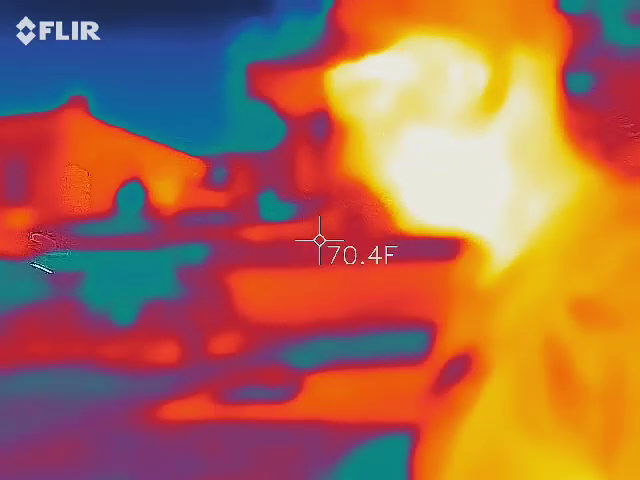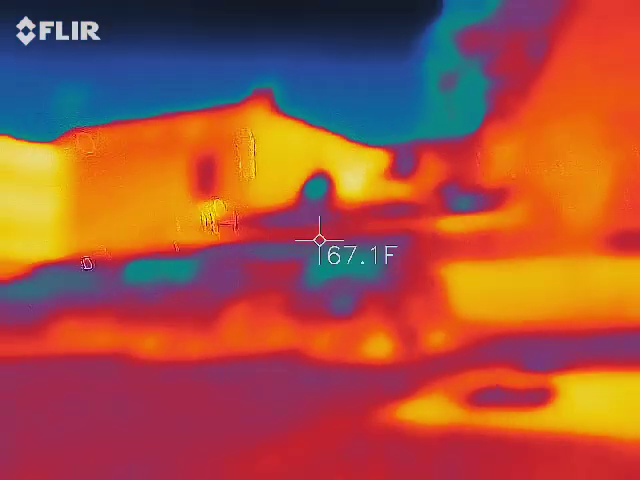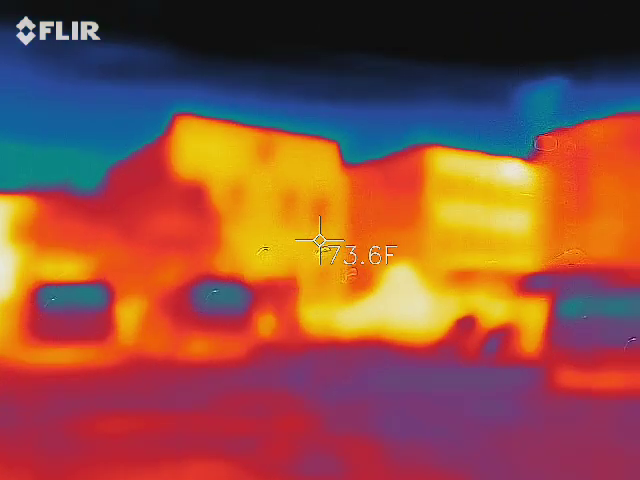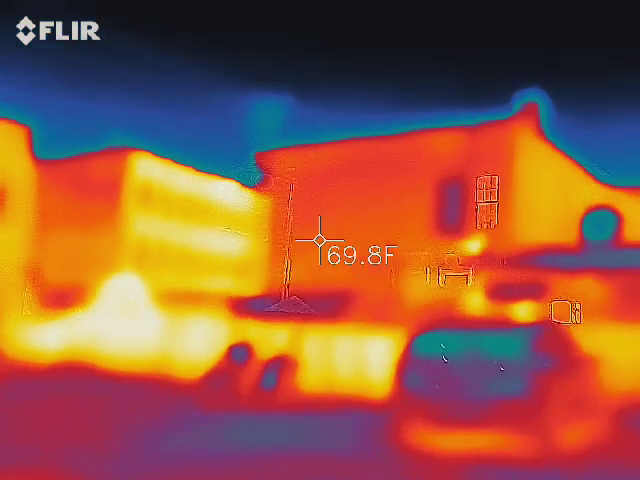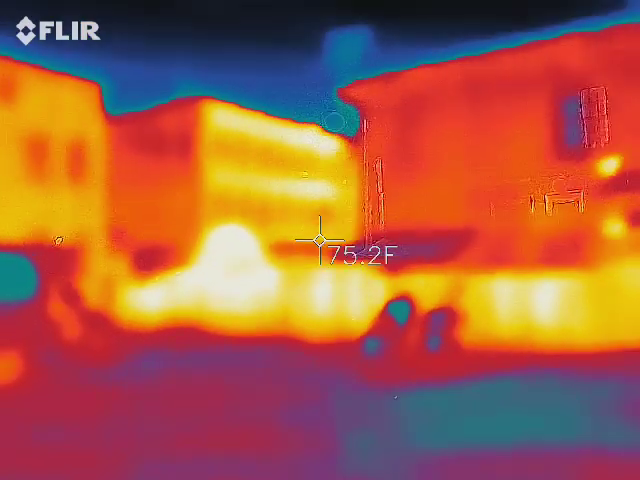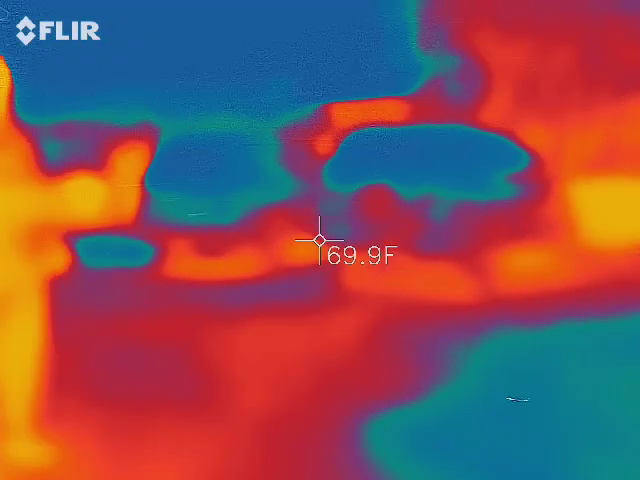Exactly. Did something just fall? I think I stepped on something that made a noise. Okay. Like a shell. Shit does fall out of the sky. Yeah, this used to be a mansion.